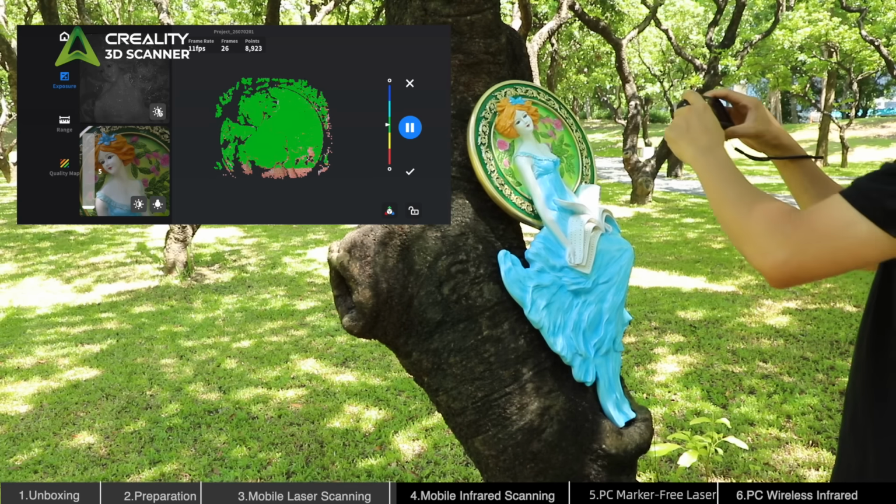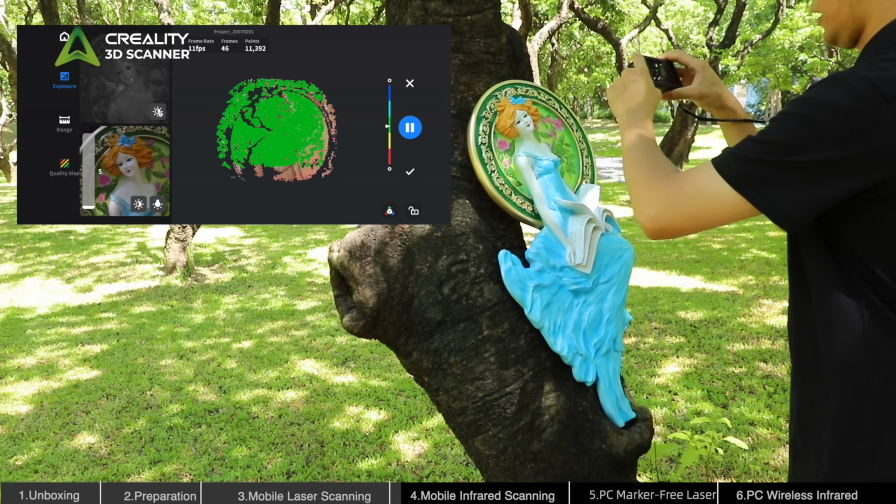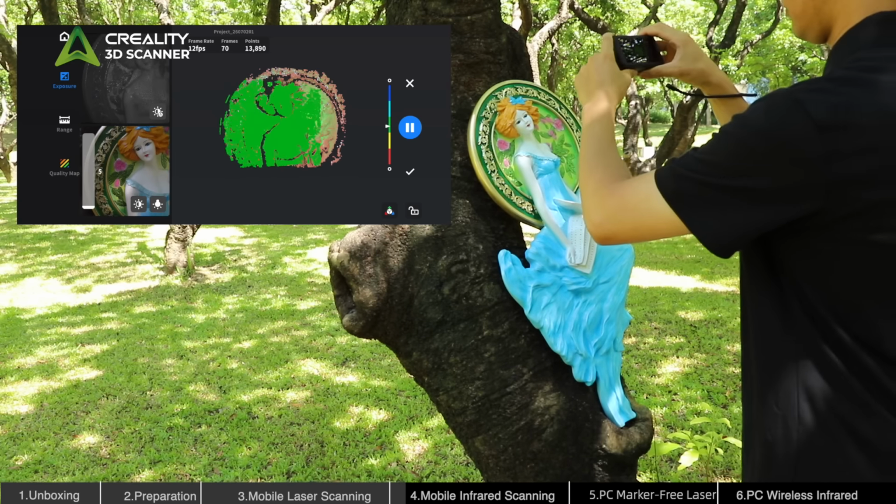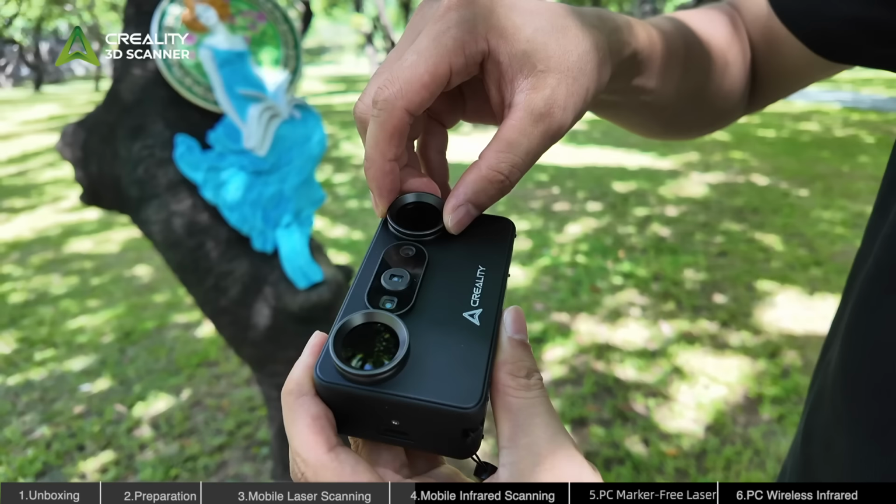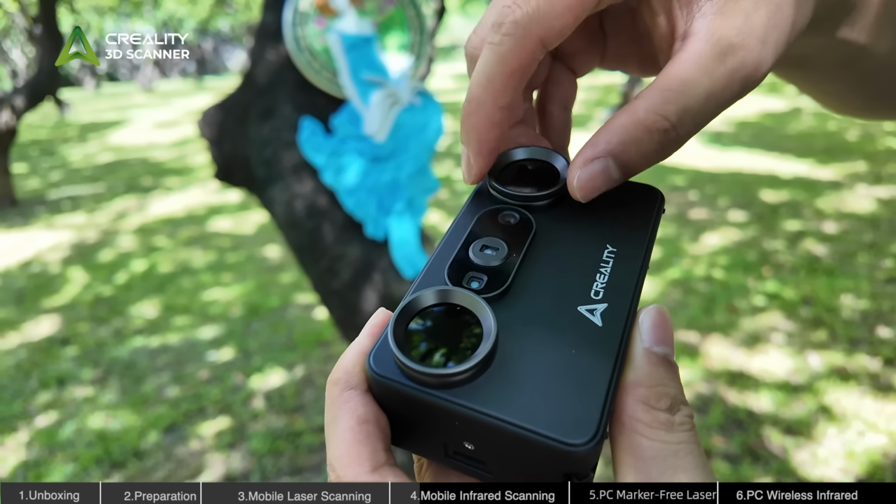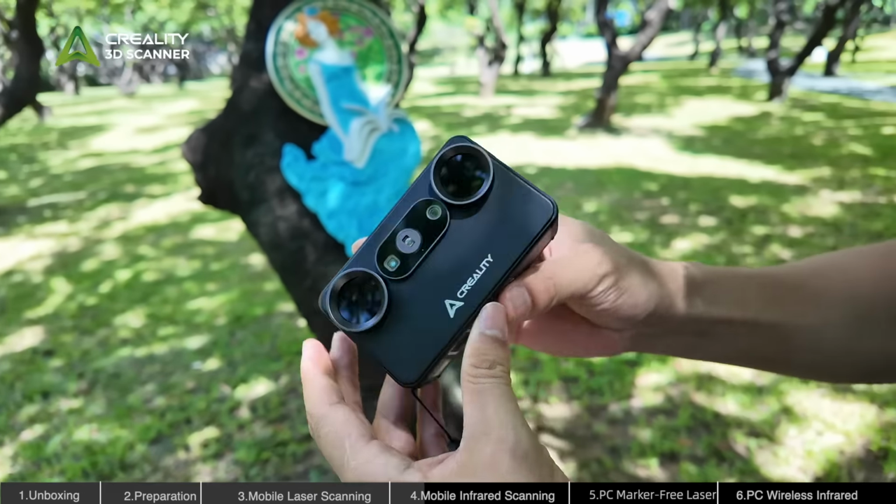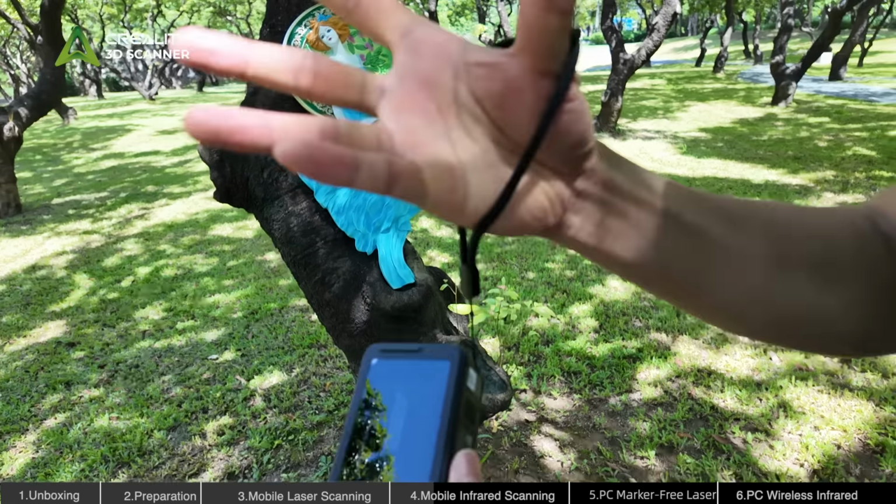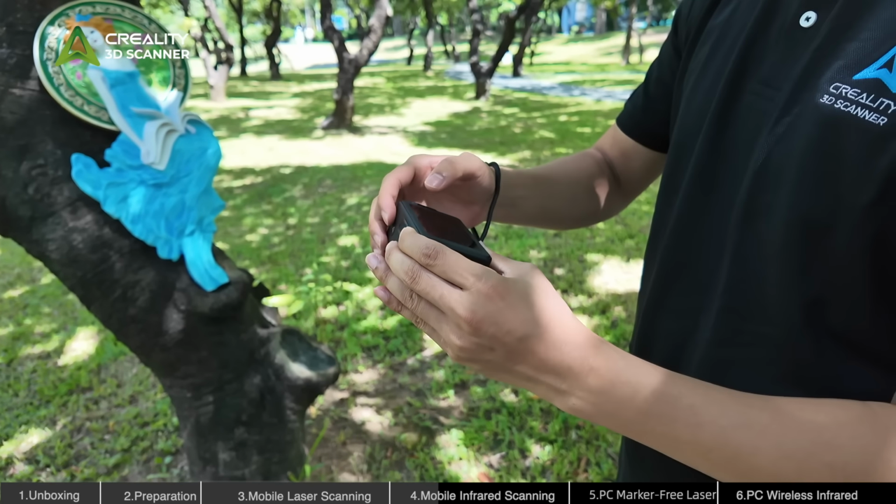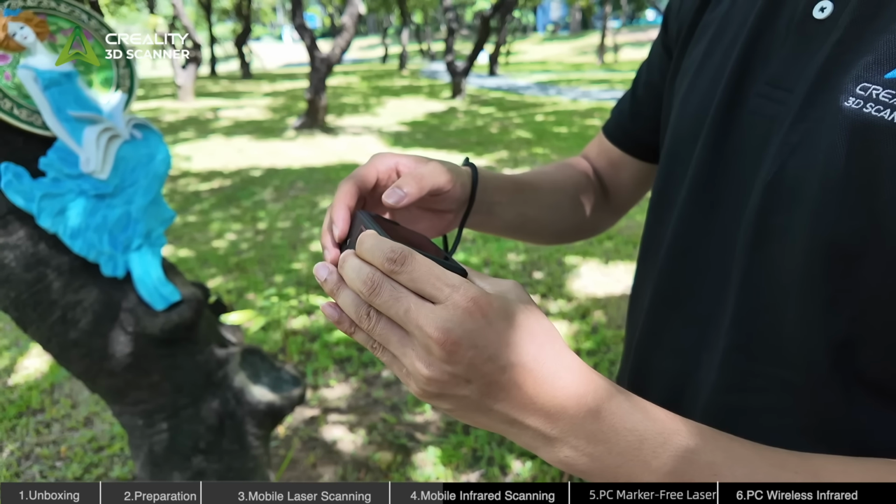Next, we will demonstrate mobile infrared scanning, which is suitable for portable outdoor scanning. In environments with strong lighting conditions, please install the NIR filters before scanning. There is a wrist strap hole on the lower right side of the scanner. Please insert the wrist strap through the hole to help prevent the scanner from accidentally dropping.